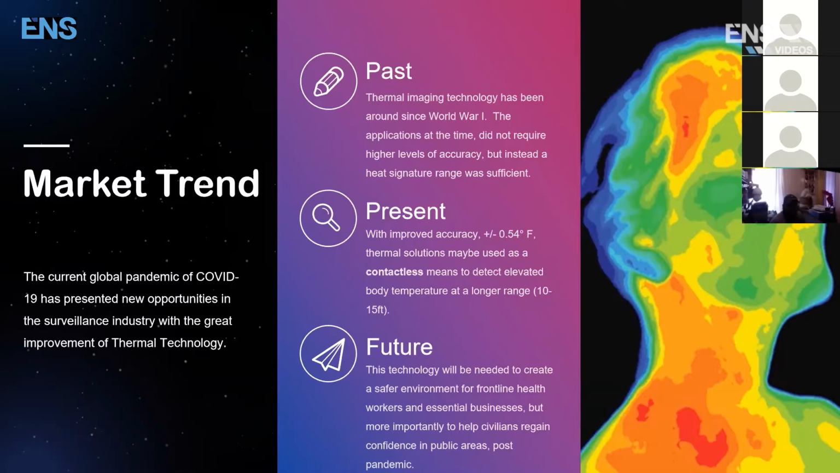So here's a little bit about the past, a little bit about the present that we're all encountering right now. But what is the future of this technology? What is the future of this technology? Well, frontline healthcare workers and essential businesses already need this.